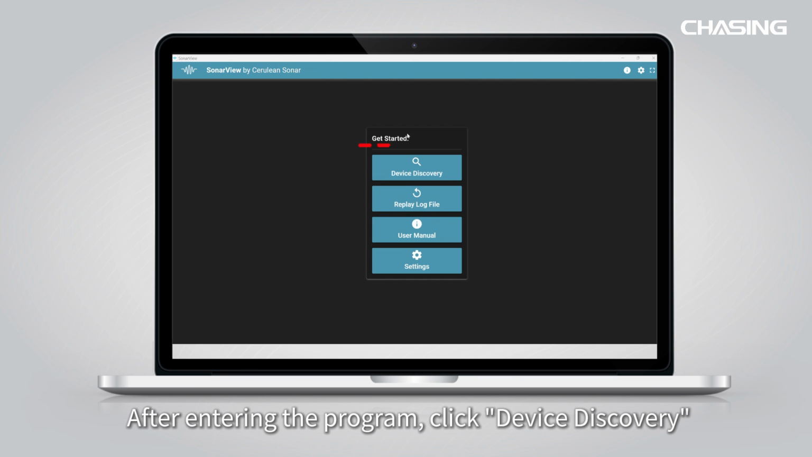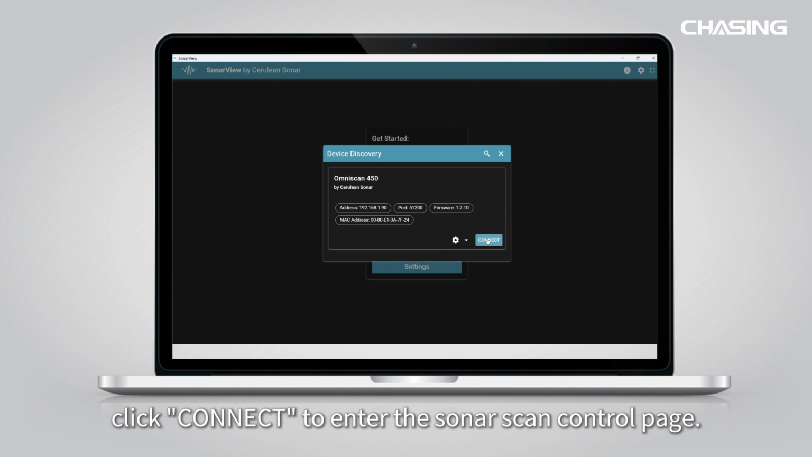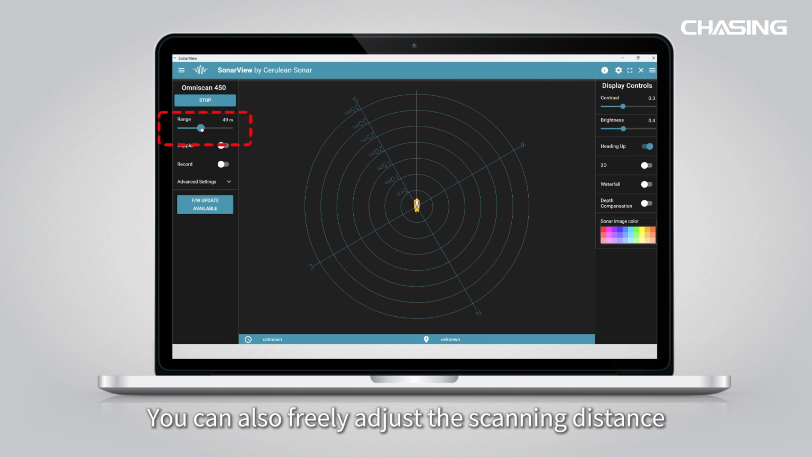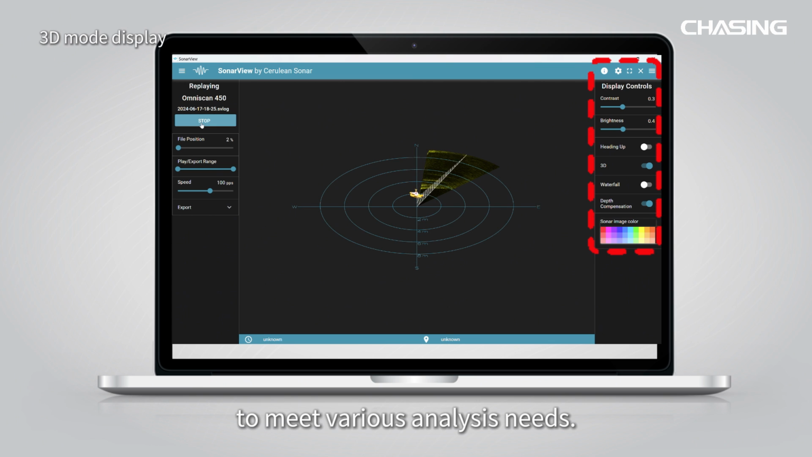After entering the program, click Device Discovery and, once the device is recognized, click Connect to enter the Sonar Scan control page. Click the Start button at the top left of the screen to begin using it. You can also freely adjust the scanning distance. Additionally, Sonar View supports 3 display modes to meet various analysis needs.